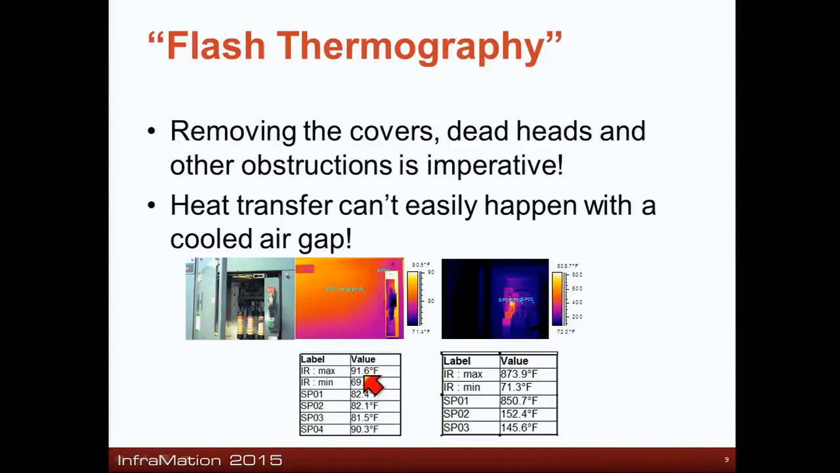You can see that the maximum temperature is 91.6. This is actually the infrared image of the interior of that disconnect in this motor control center, which was running a transformer and a food processor. The interior image of that disconnect, the maximum temperature was 874 degrees, and you could not see that with the door closed.